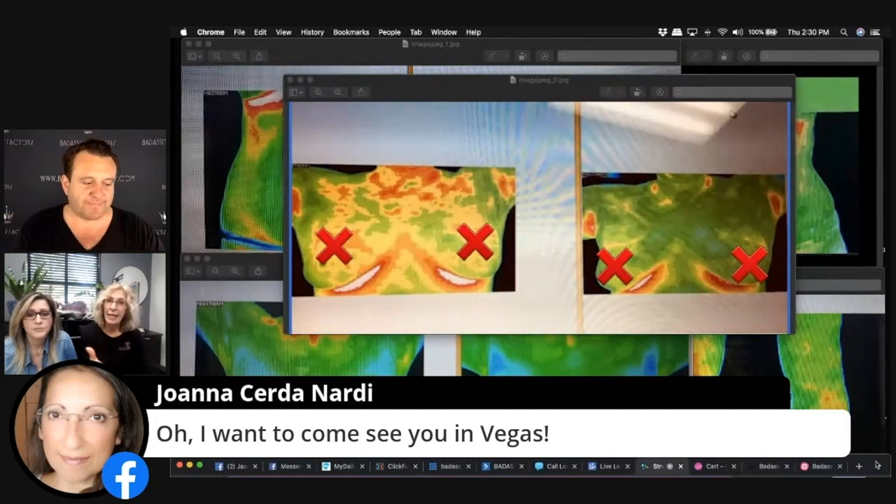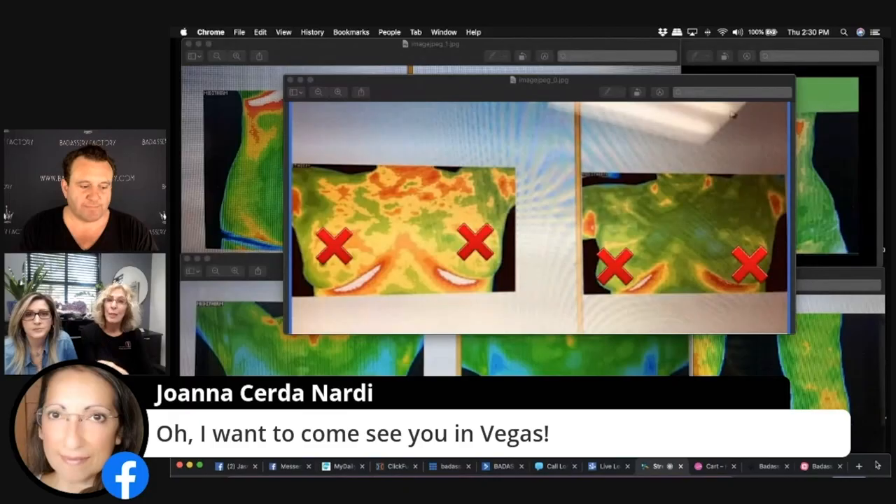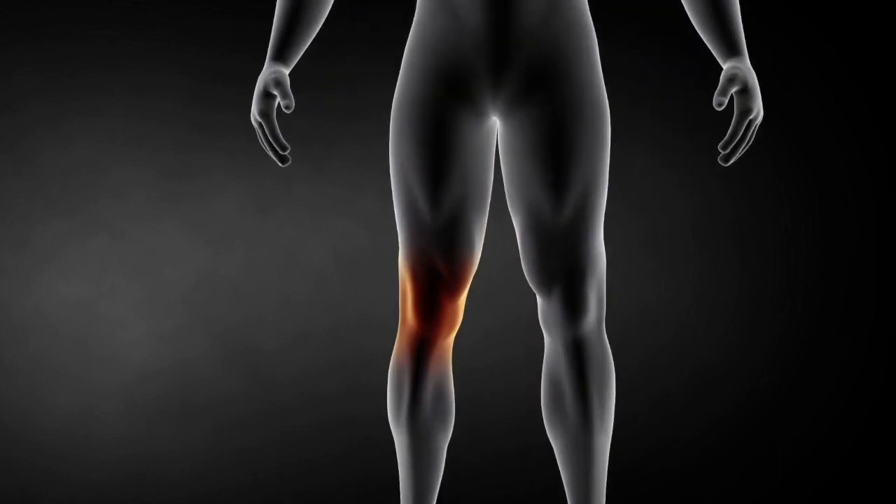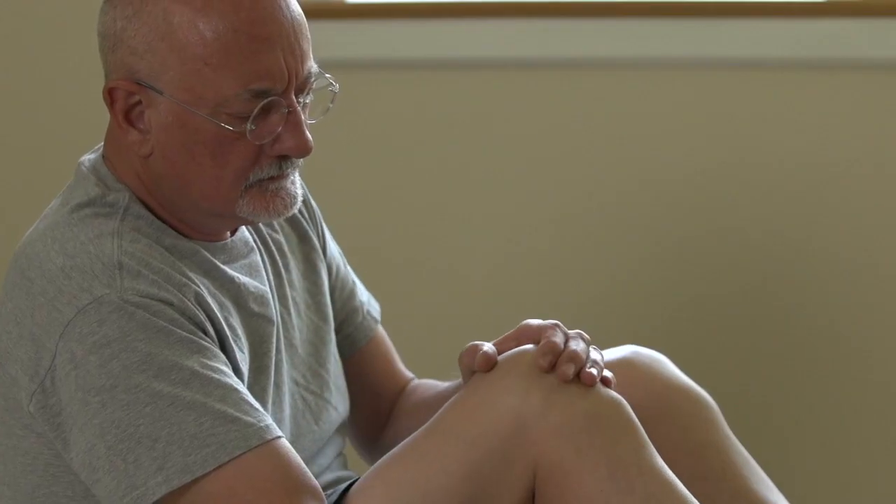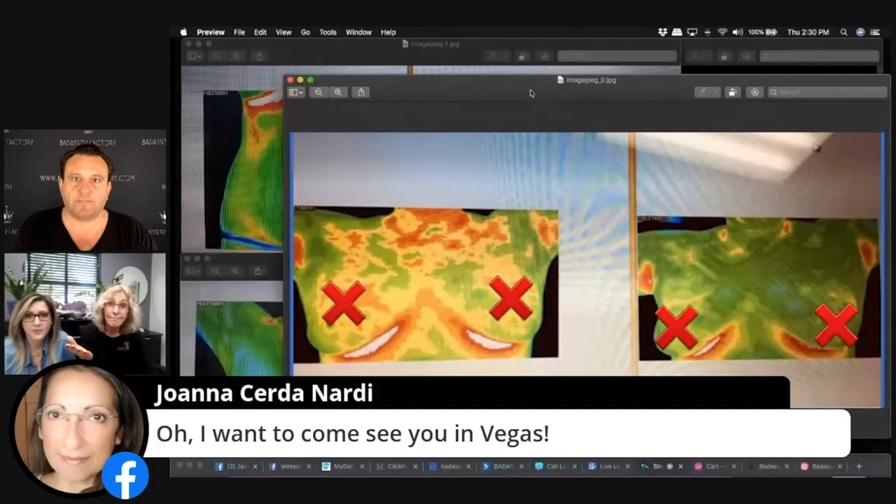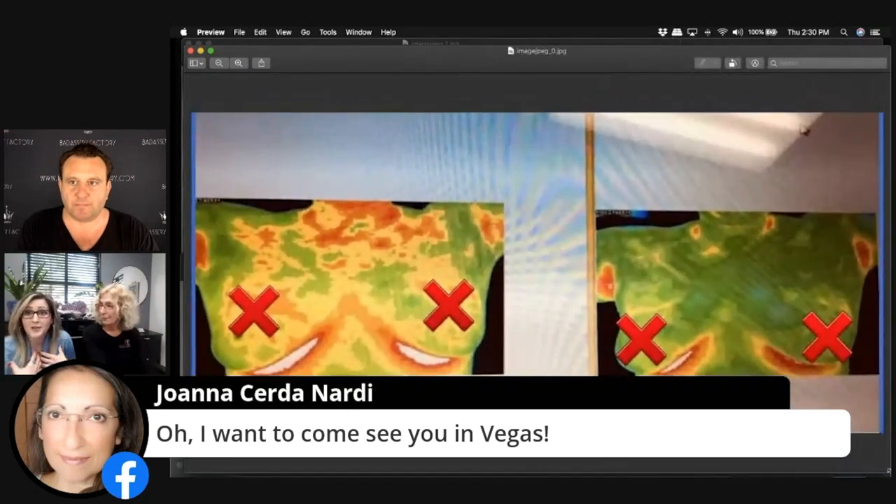Let's just take mammography. You must have a mass. Everything else picks up mass. We pick up physiology and blood flow, basically inflammation. If you're inflamed, your body is going to light up, because inflammation is hot. And what's the first sign of dis-ease? Inflammation.